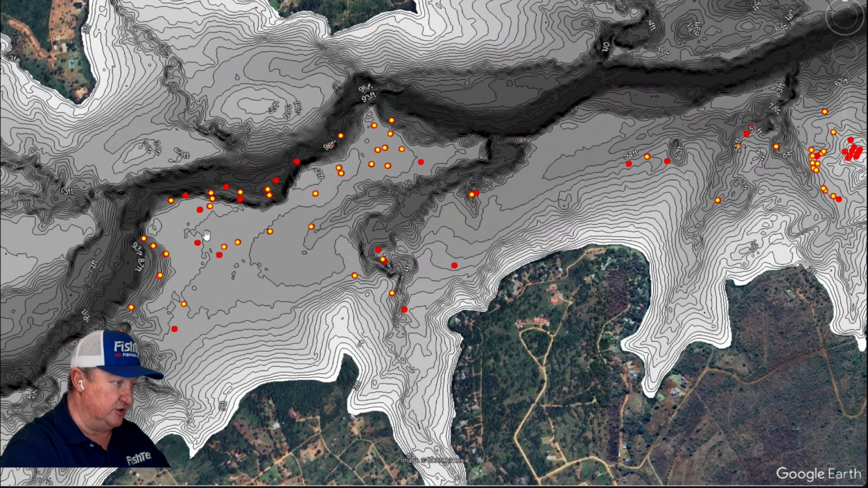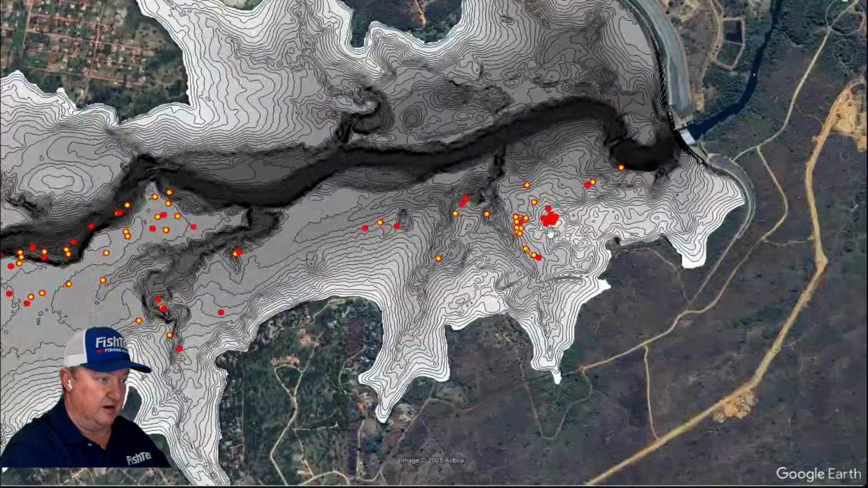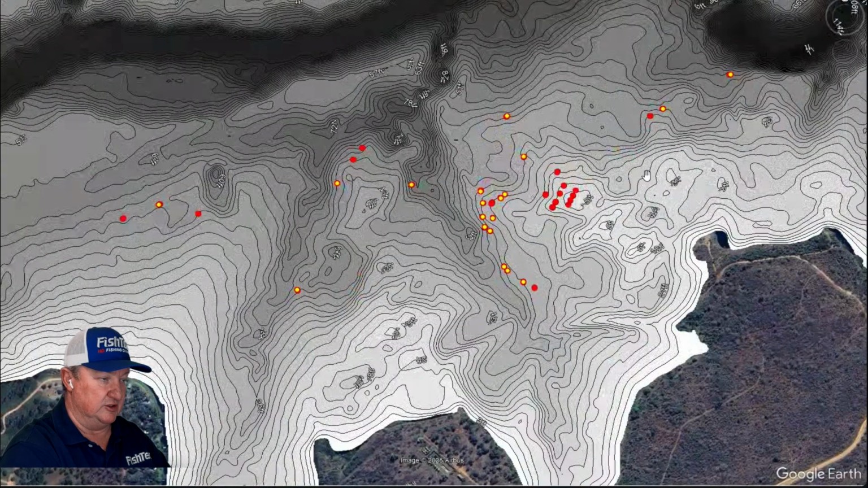So this is your 42 along here. So that'll be your 45. So this is your 20 to 30. So these fish are still suspended. These are suspended fish, mostly. When you come down this area now, it's starting to get a little bit shallower, 20 to 30 feet.